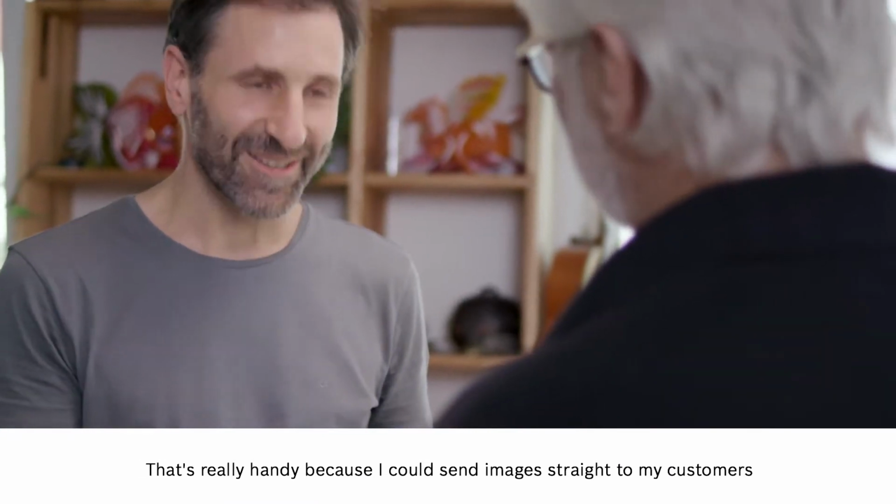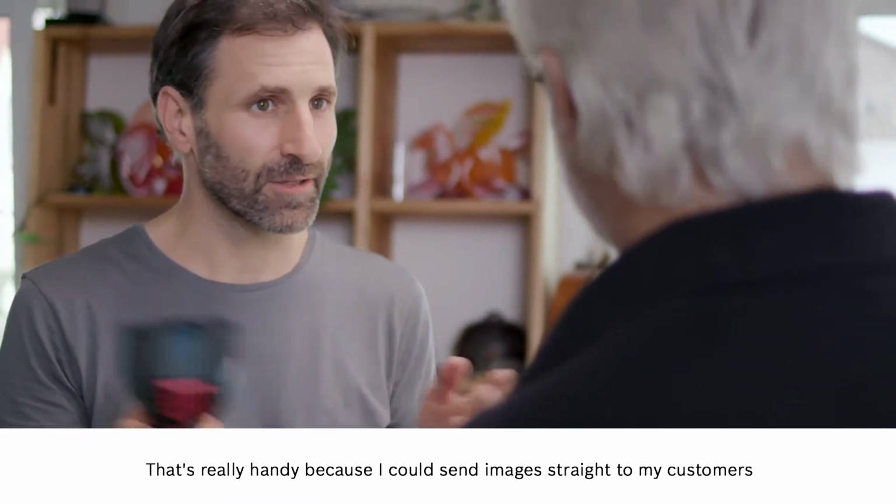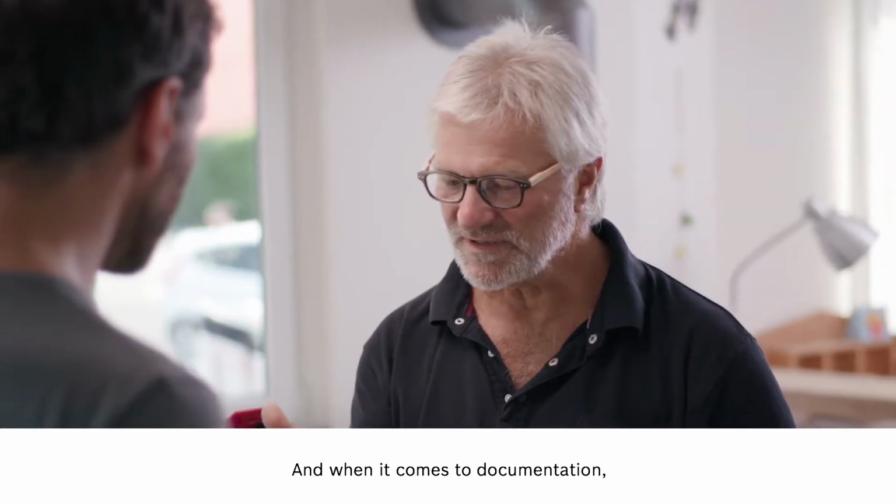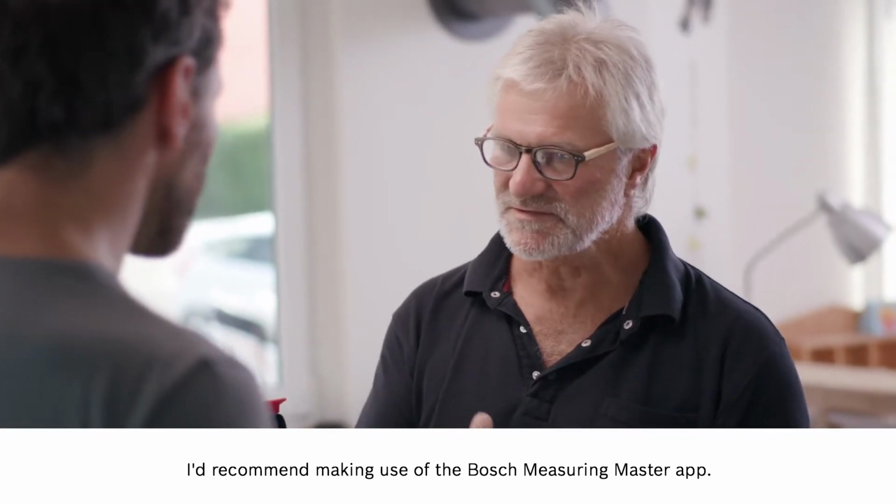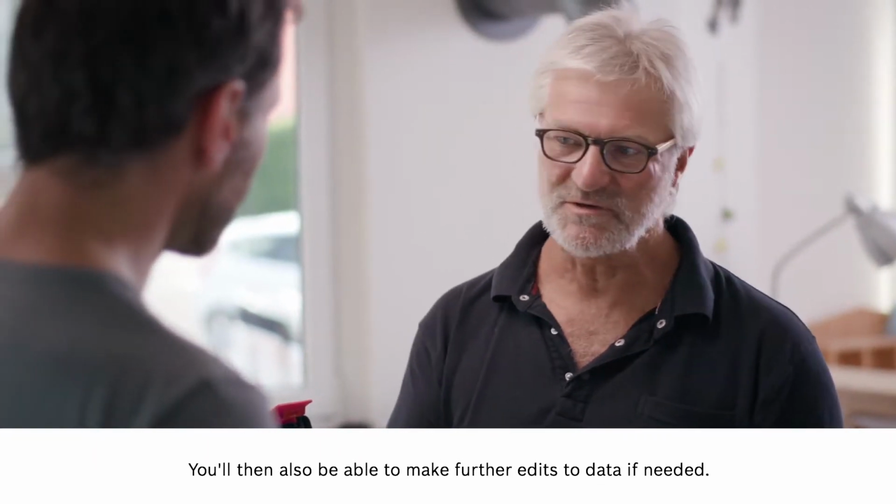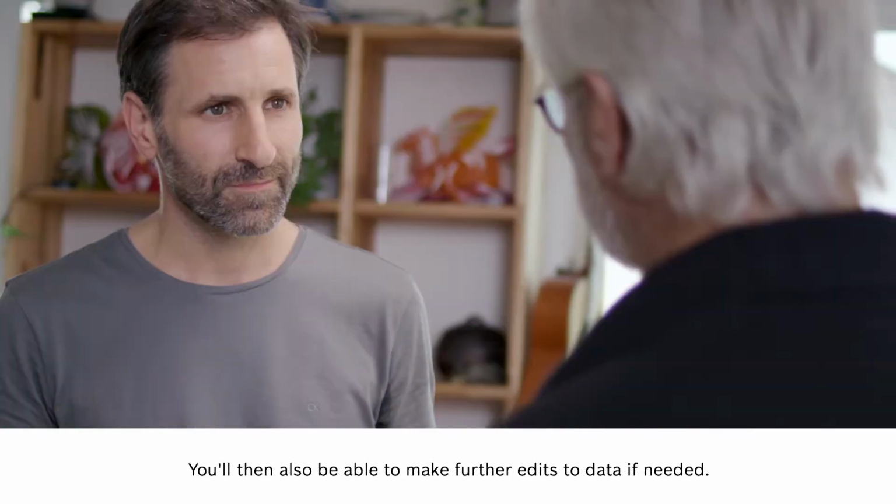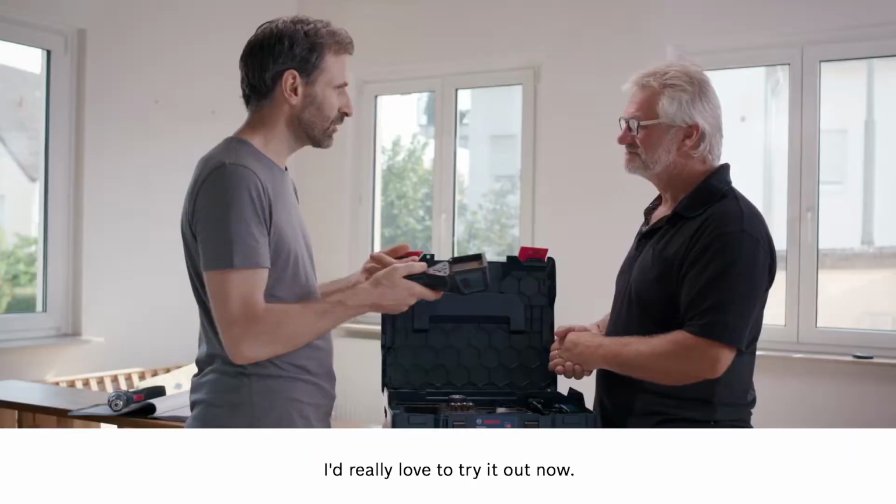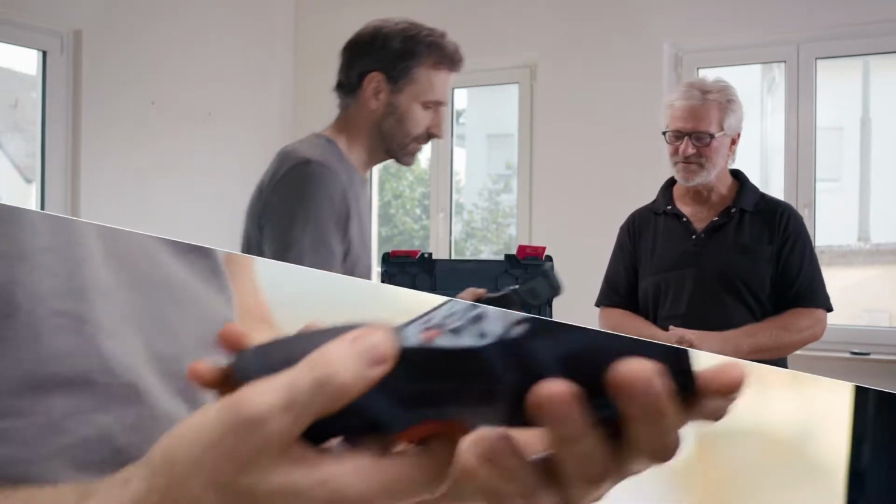That's really handy, because I could send images straight to my customers, and they could then see what the problem is right away. And when it comes to documentation, I'd recommend making use of the BOSCH Measuring Master app. You'll then also be able to make further edits to data if needed. Yes, that sounds great. I'd really love to try it out now. Come on then, let's go.